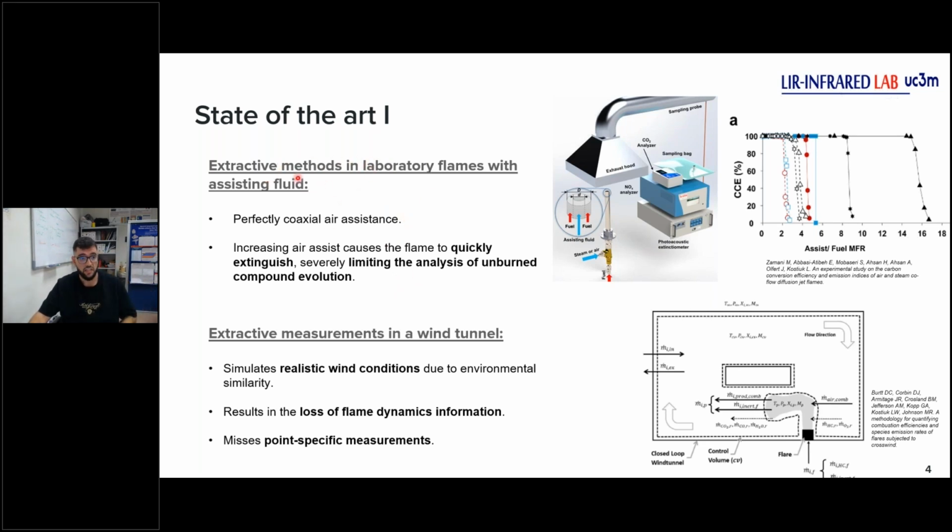The first one is extractive methods in laboratory flames with assisting fluid. This fluid can be air or steam. And the burner here has a perfectly coaxial air assistance. Here we can see in the image that the assisting fluid is in the center, and in the external ring is the fuel output.